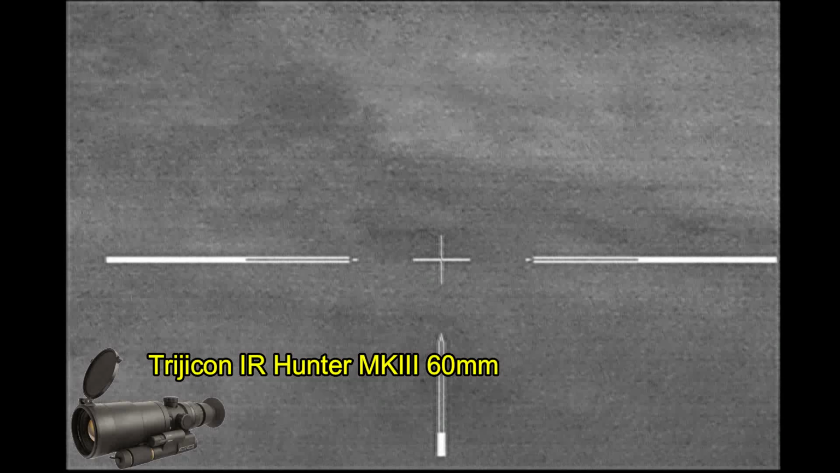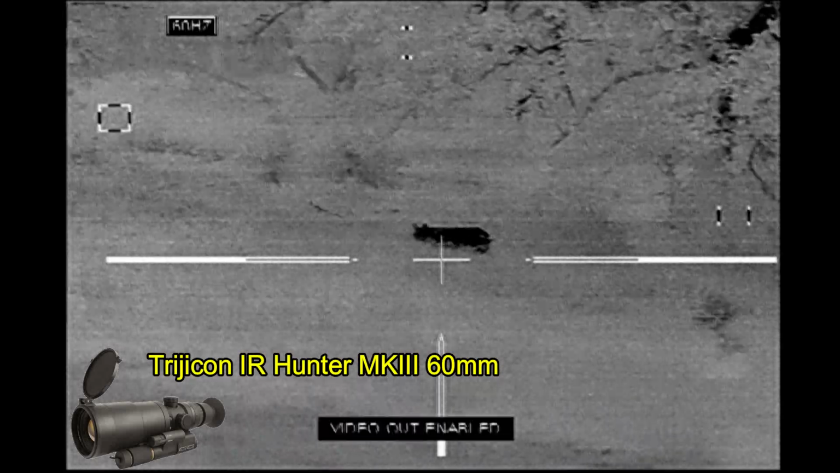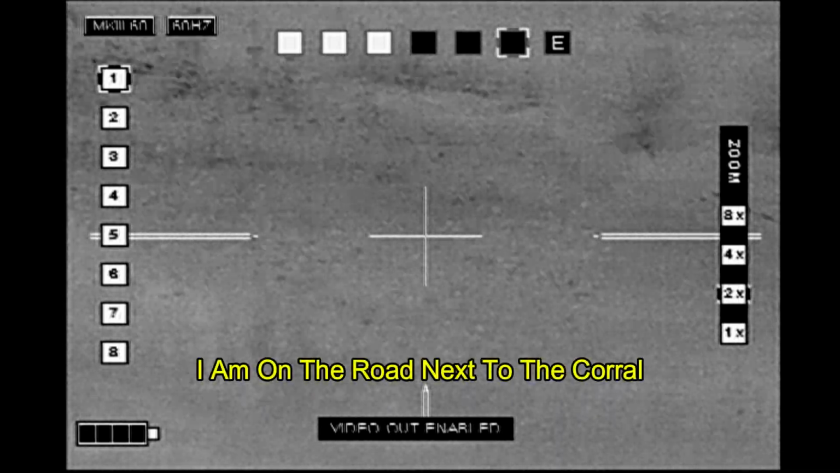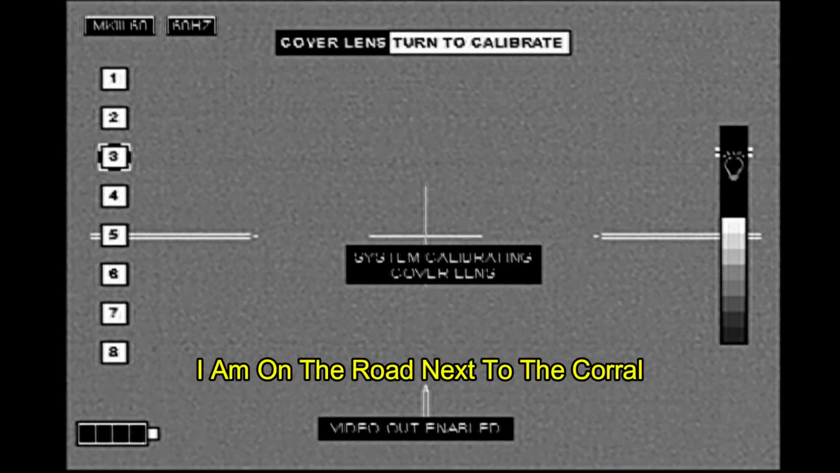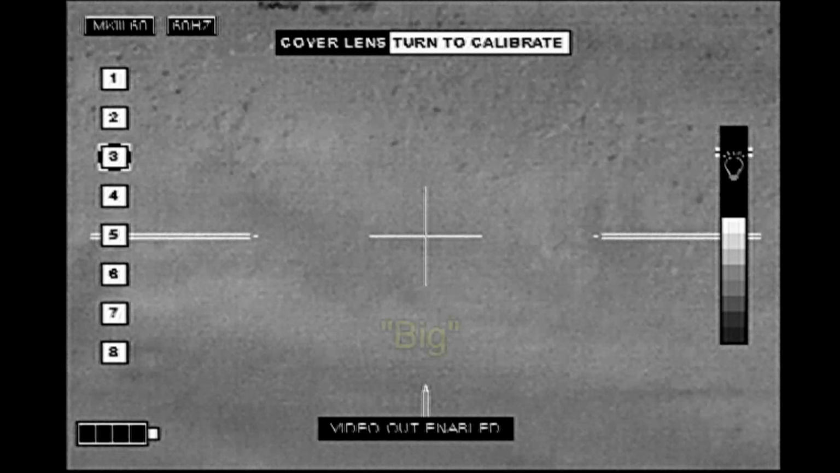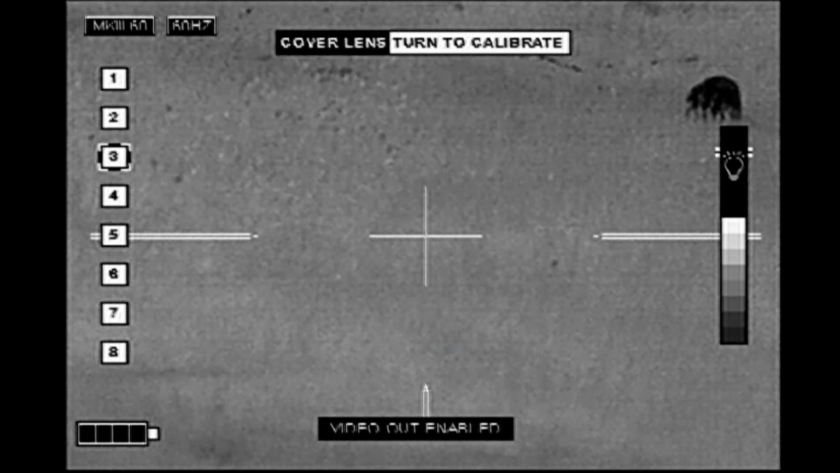So I get on my shooting sticks, got my Ire Hunter Mark III, and there's the big hog down at the end of the shooting lane. Now that's not the hog that Ben was talking about. He had seen a bigger one. But I don't know that. I can see the one big hog, and so that's the hog that I'm going to shoot at.